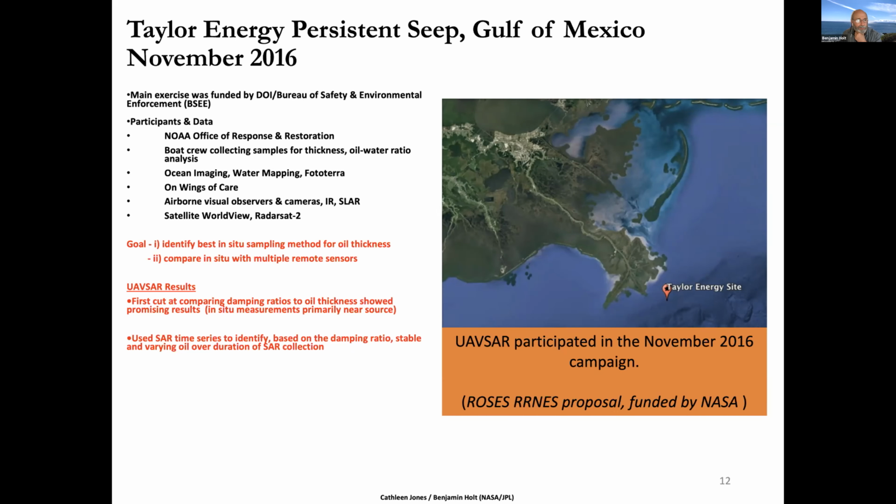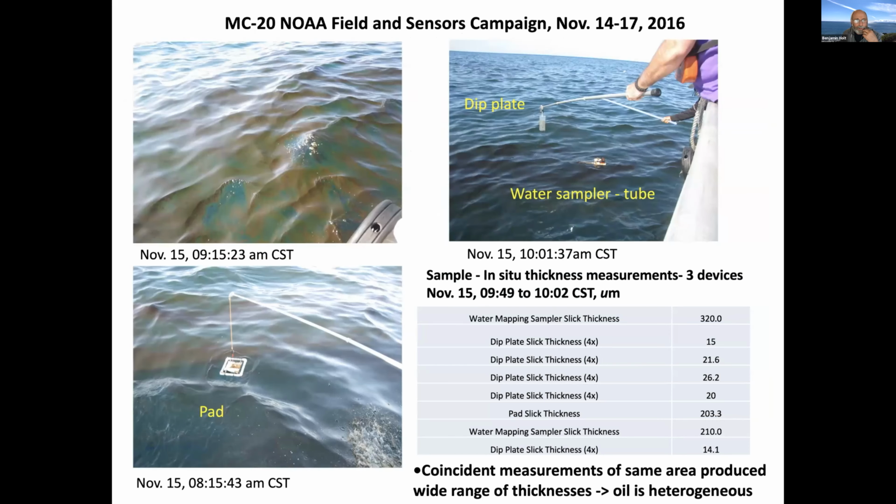And then again, we used the time series to investigate a couple other situations, to look at how well the oil stayed in place, how stable it was, and which parts of the oil seep, this released oil, the spilled oil, varied over time. So this is probably well-known knowledge. Different types of samplers were used, including a dip plate and a pad, and then Oscar's water sampler, a tube water sampler.